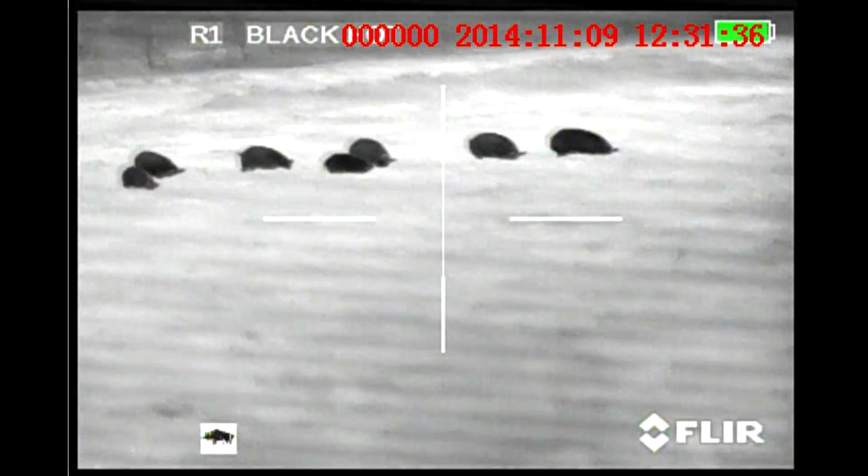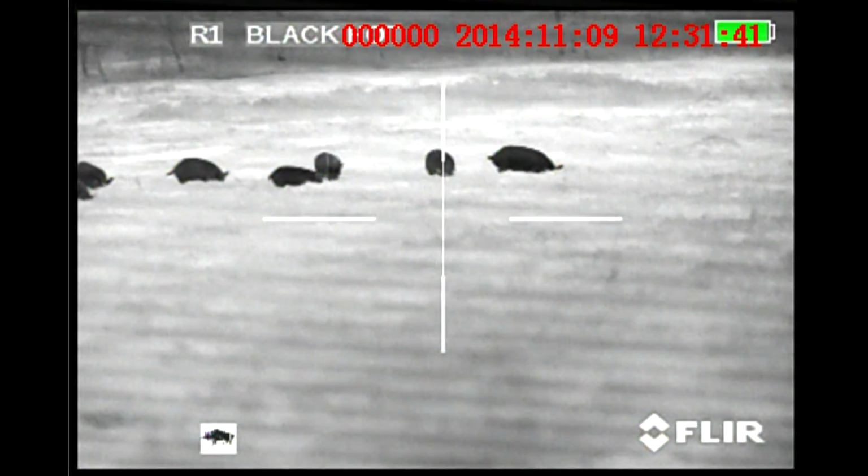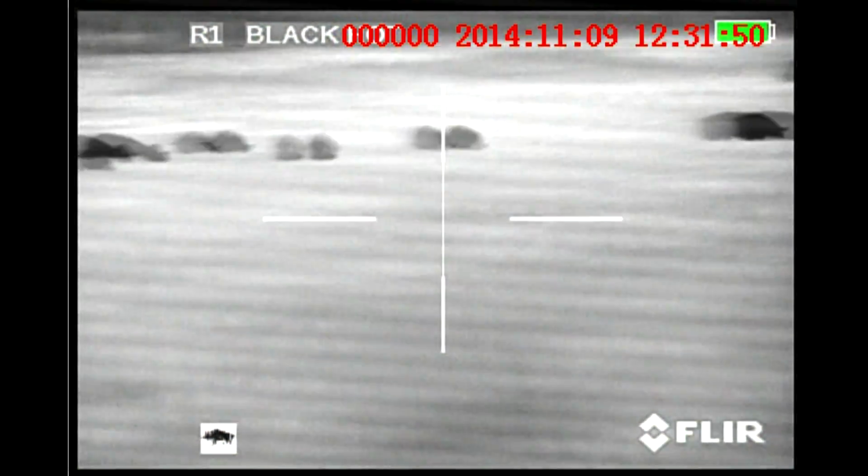And here you see that the hogs, they're just kind of rooting around in the field here. And I'm about to take out the lead sow there when she gets in line with these cows, so I'm going to wait till she gets past here.